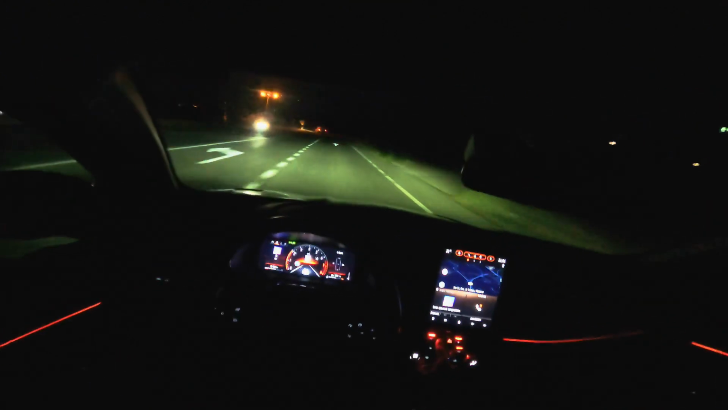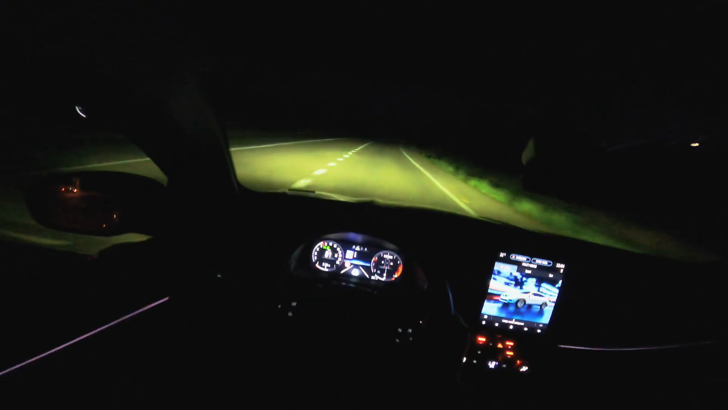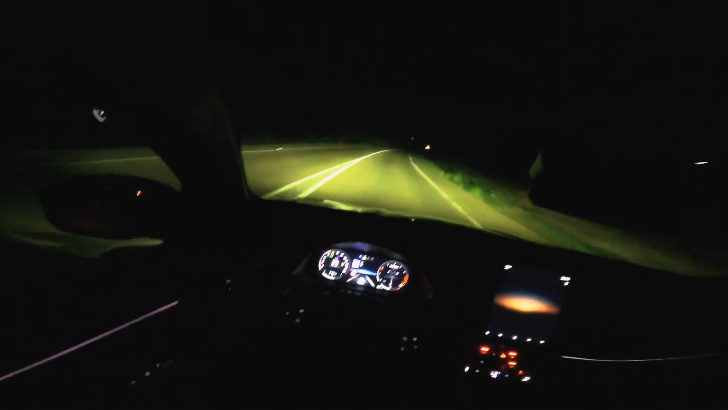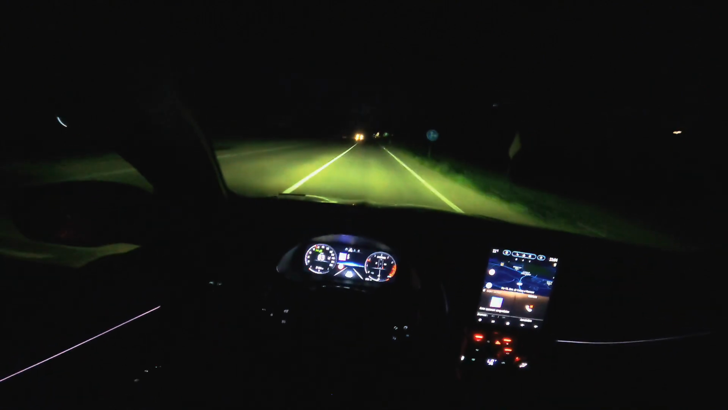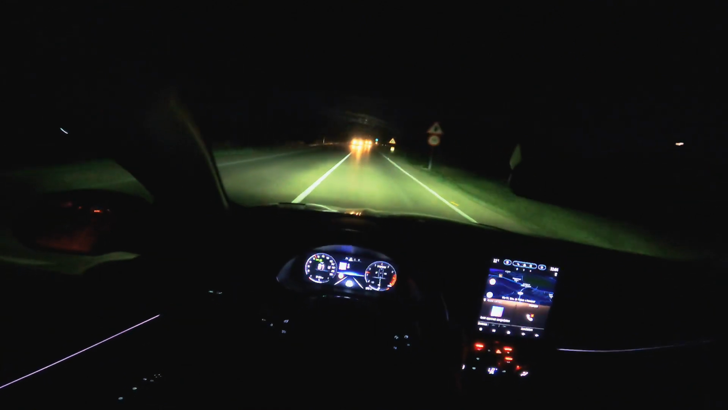We're going to change the mode to My Sense. As you can see, the display is automatically changed. I'm going to use the headlight. As you can see, it's very white. I'm gonna not blind the other people.